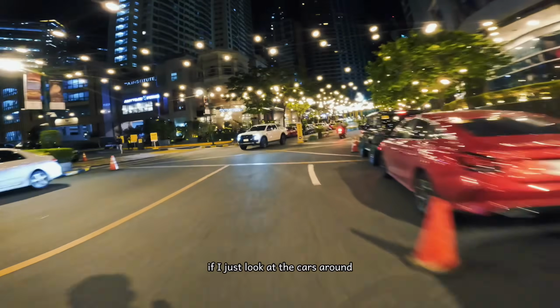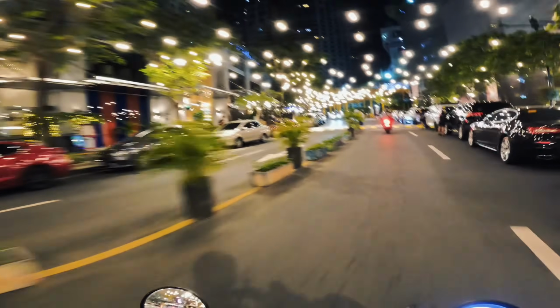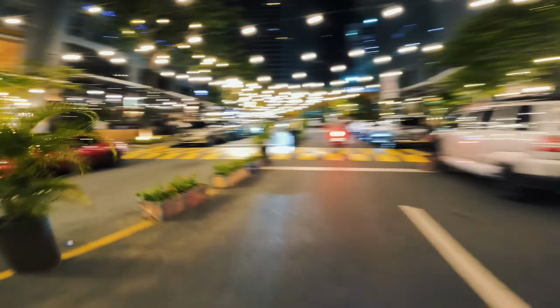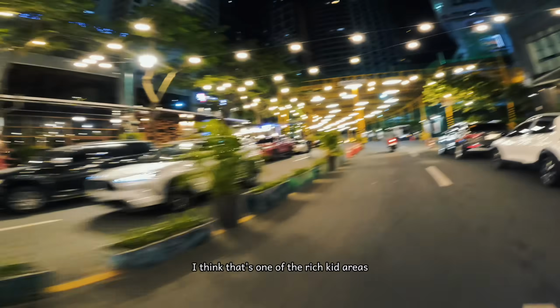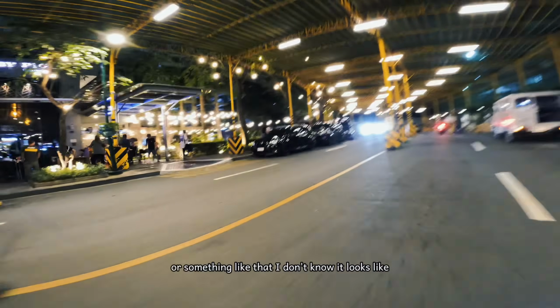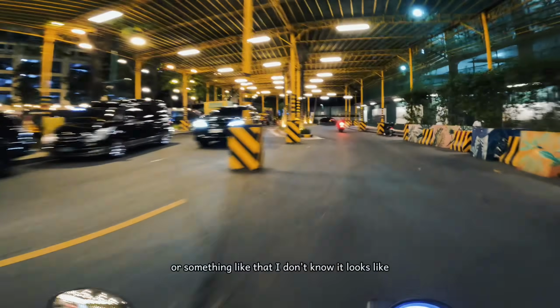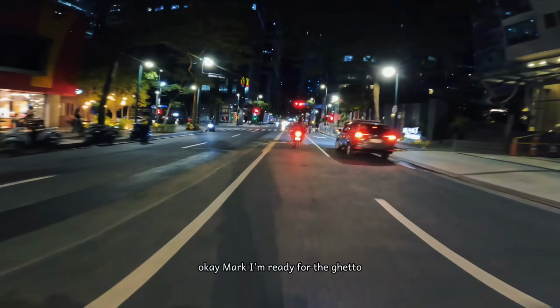If I just look at the cars around, I think that's one of the rich kids areas or something like that. I don't know. It looks like... Okay, Mark, I'm ready for the ghetto.